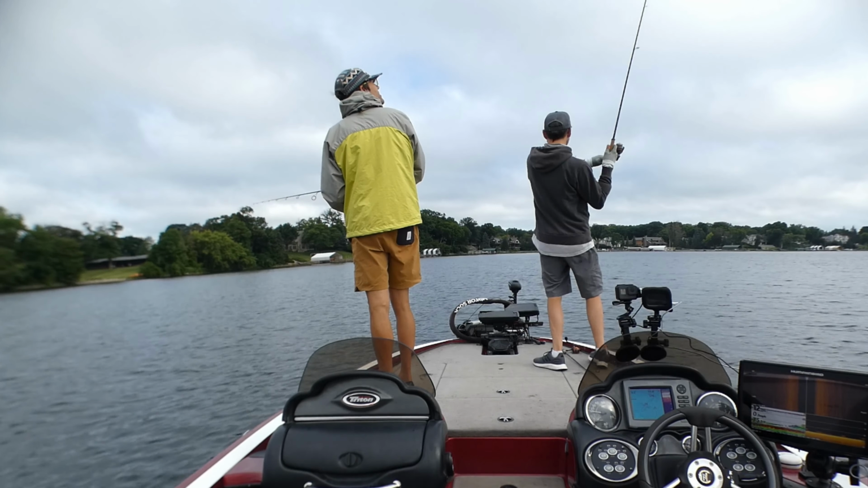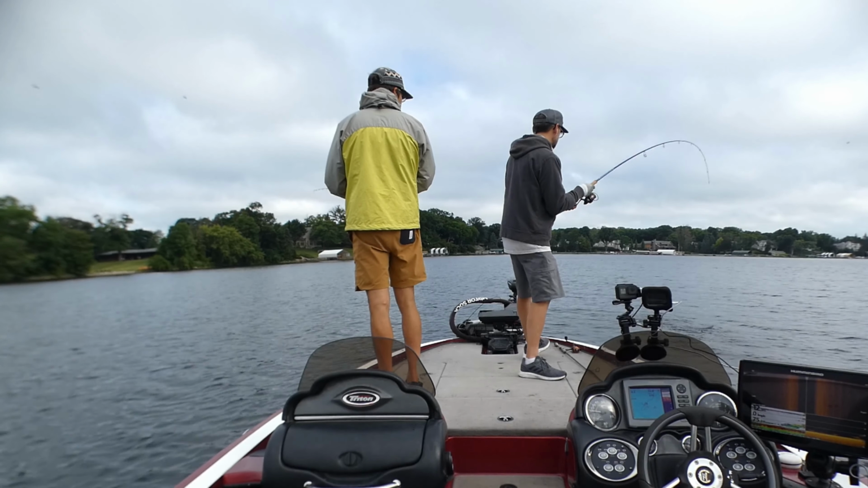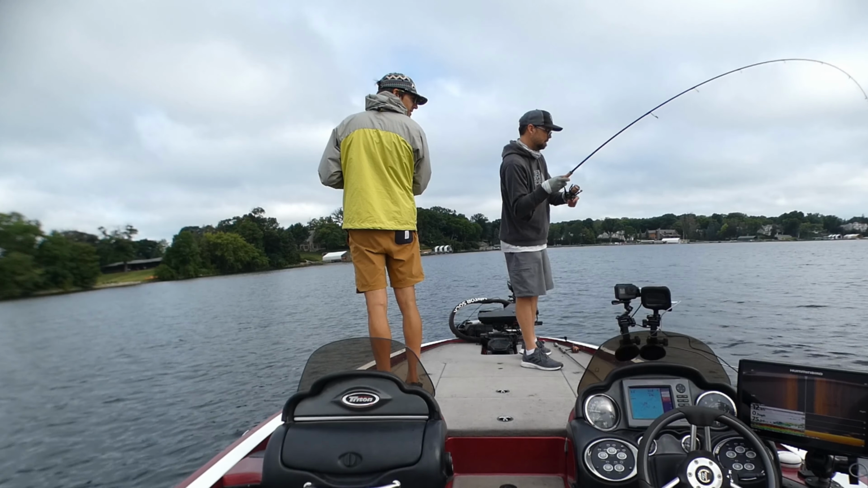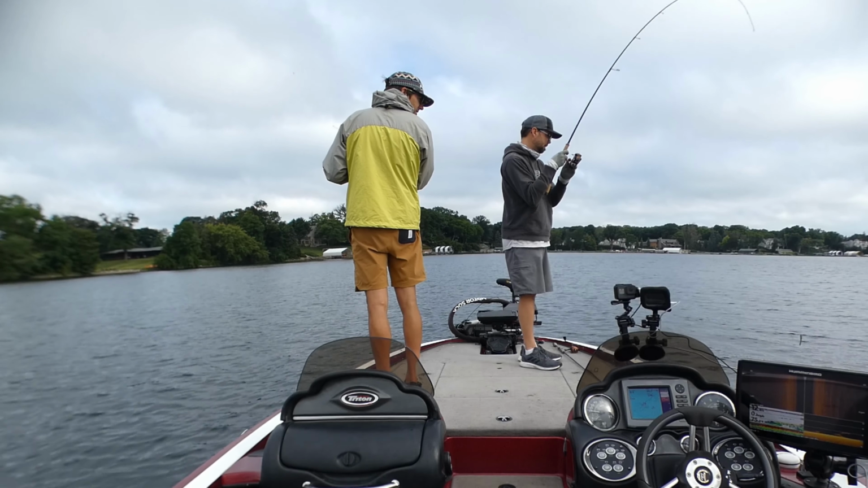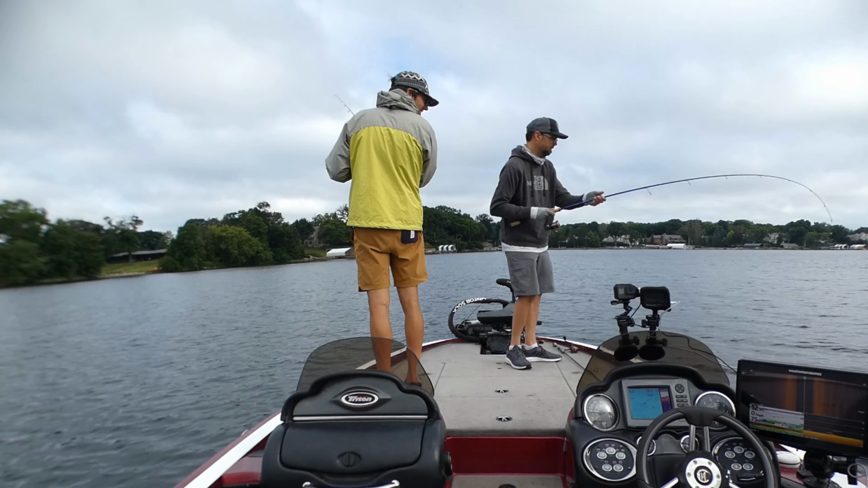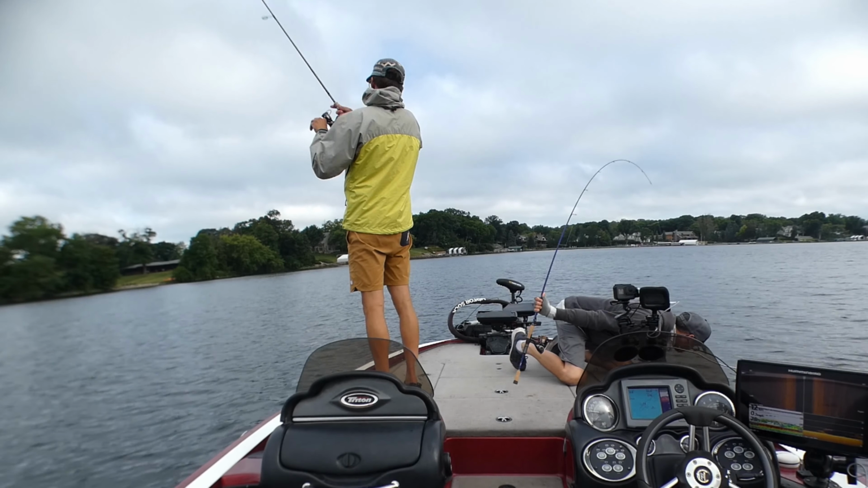The wacky chain. This isn't too wacky yet. Ooh, this is a little better one. Just had to give him a drop shot Neko. That's what it's called. But I was gonna do something else, but this rod came up first. That was a little better one though. Well, he looked better compared to all those little dudes. Got another 2-pounder. It's about the same.